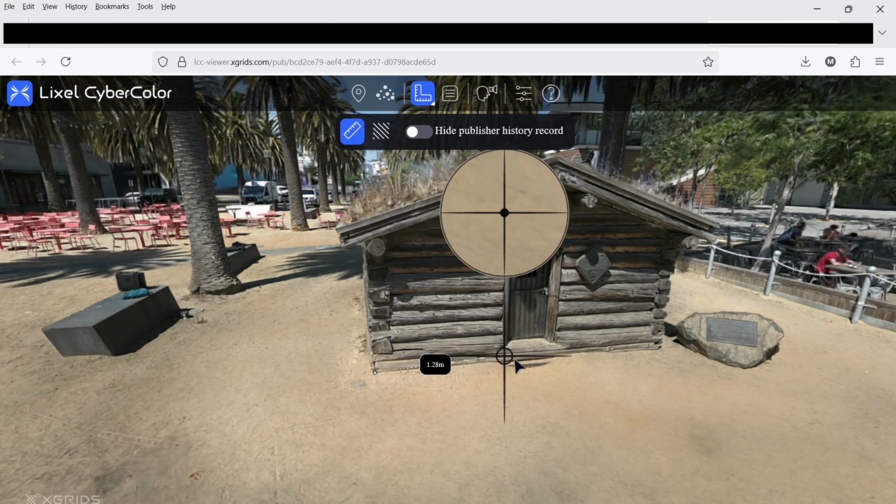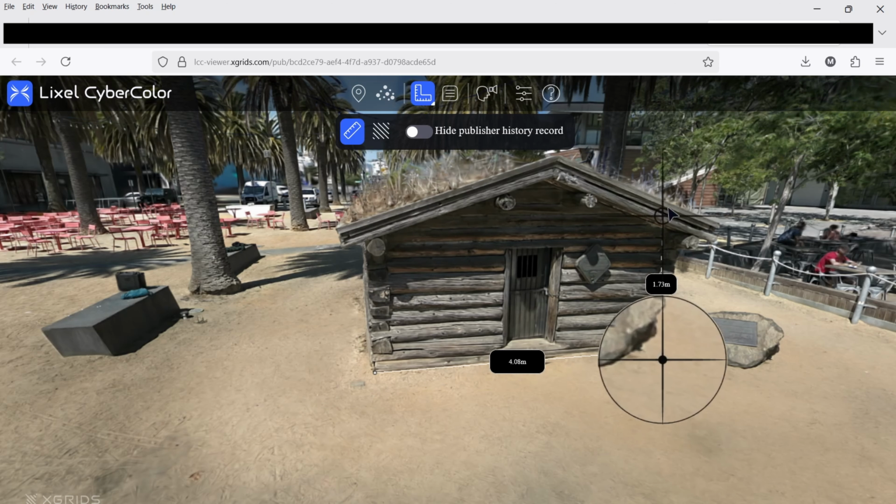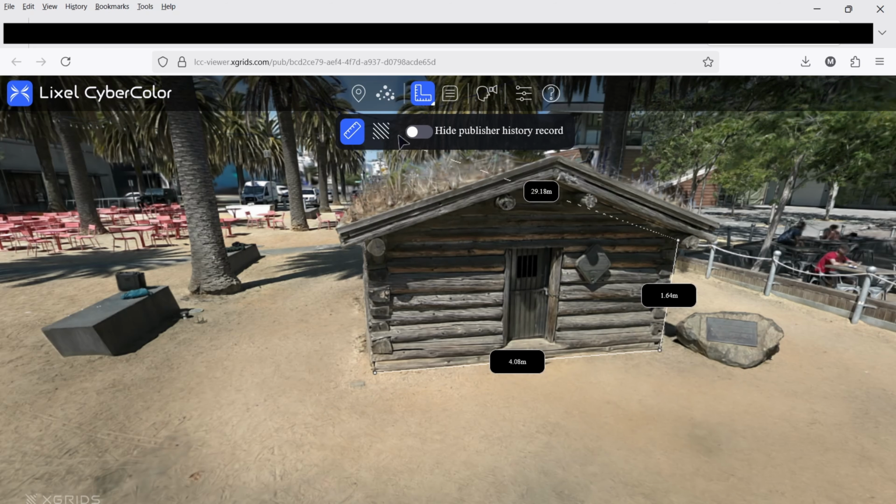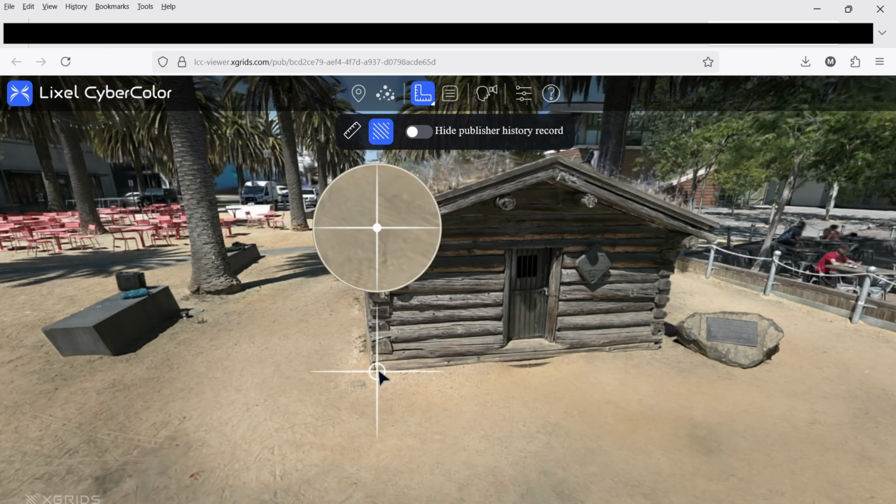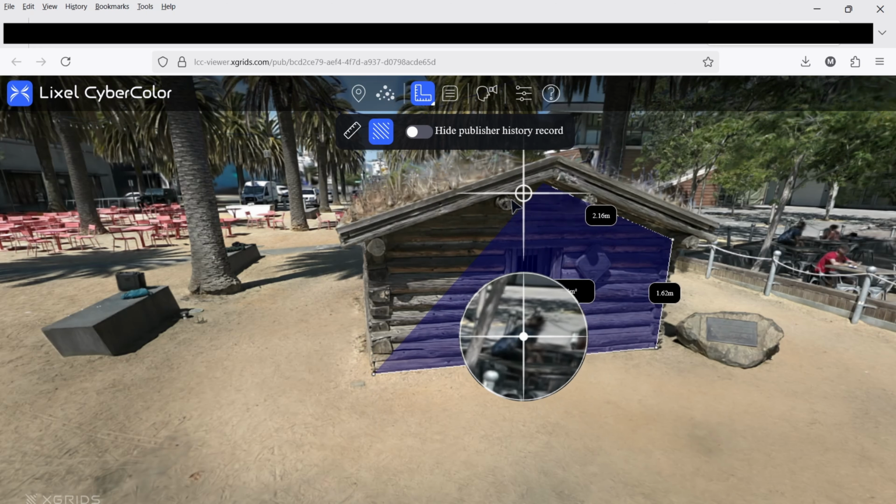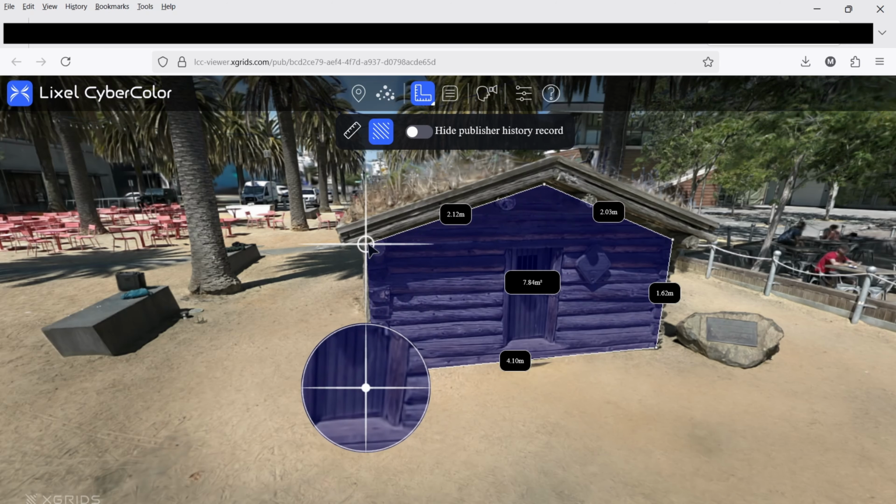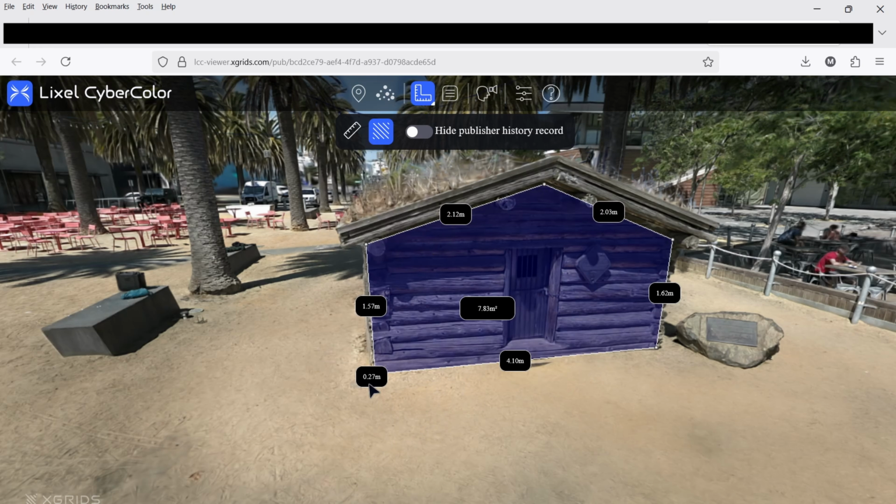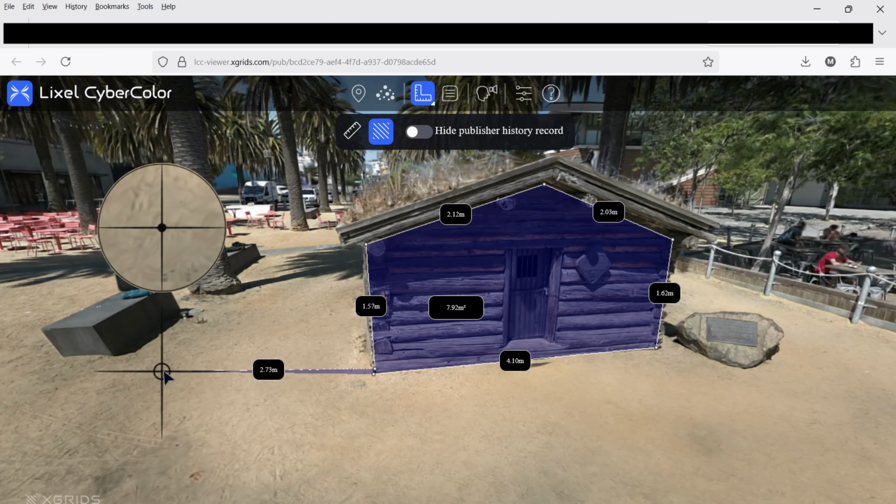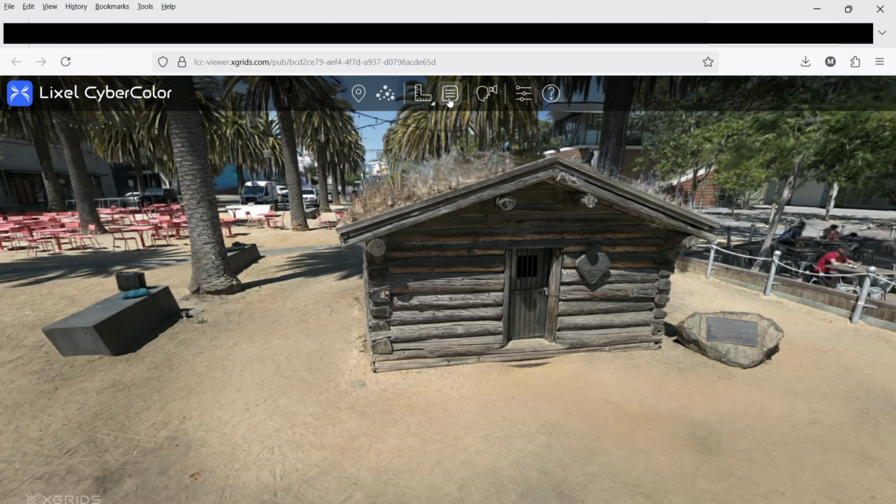We're just going to go ahead and grab one here. Grab one there. Perfect. And you can keep on doing measurements around. Now if you wanted to do area, you would just go grab an area, and it'll update as you're going. Perfect. Alright, so to get out of measurement mode, you can easily just hit the measurement key again and it goes away.